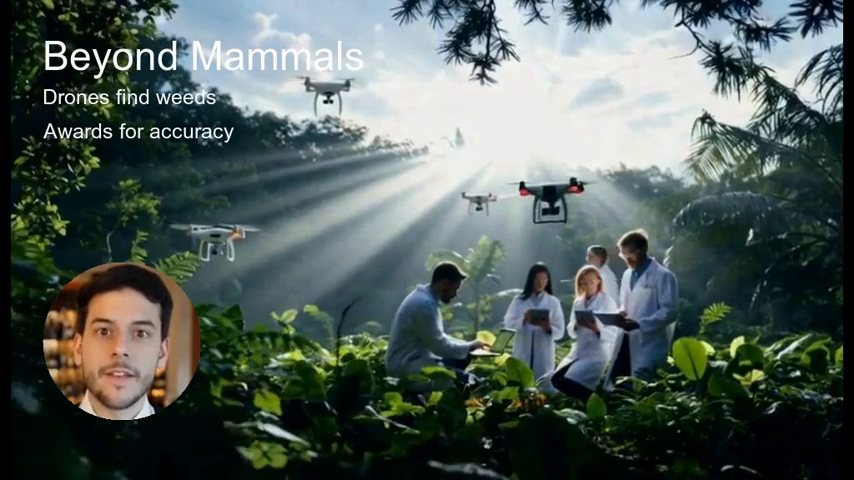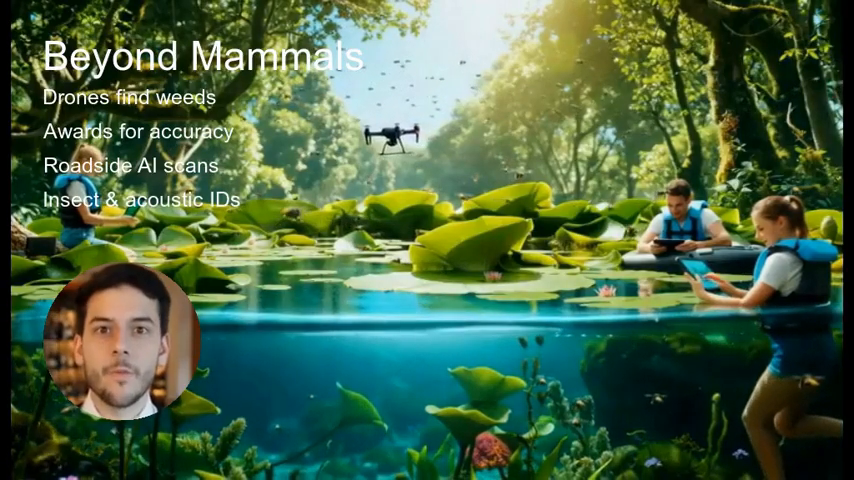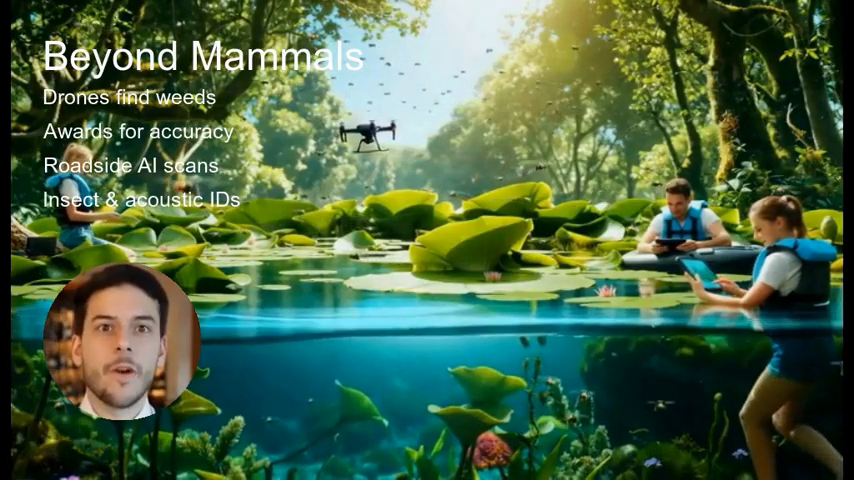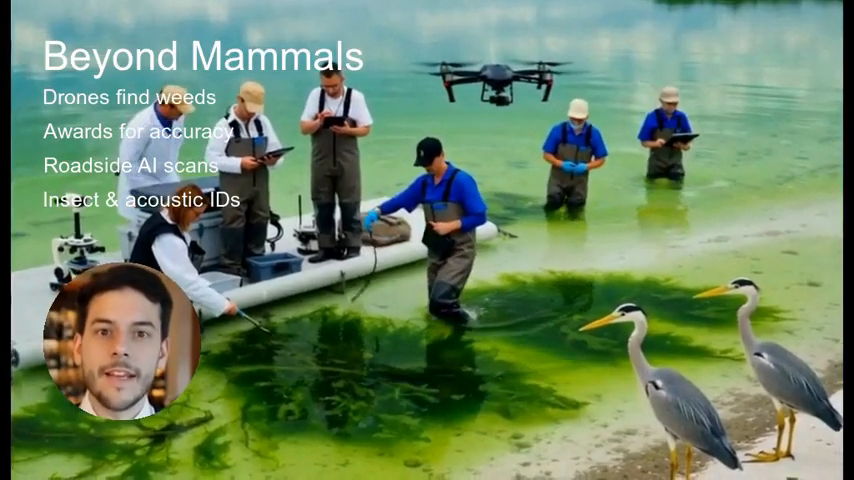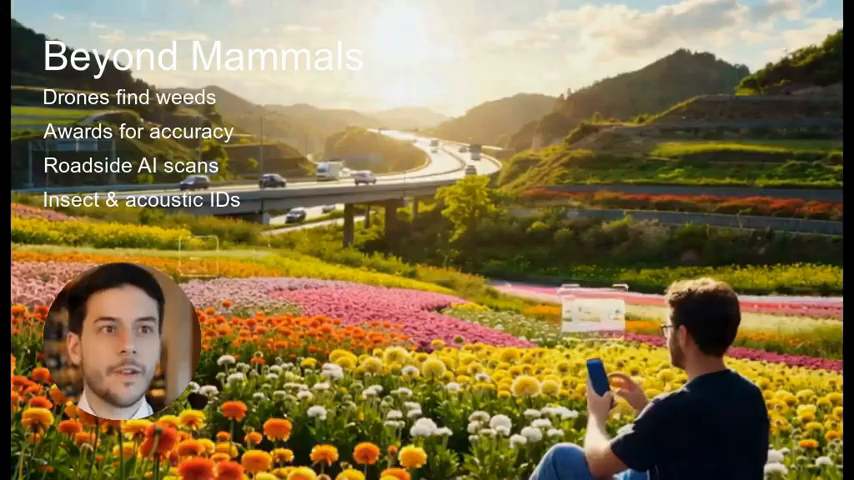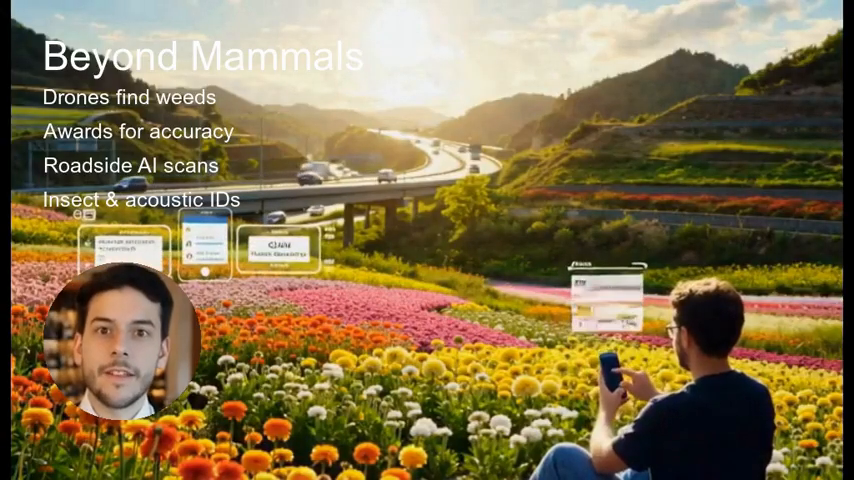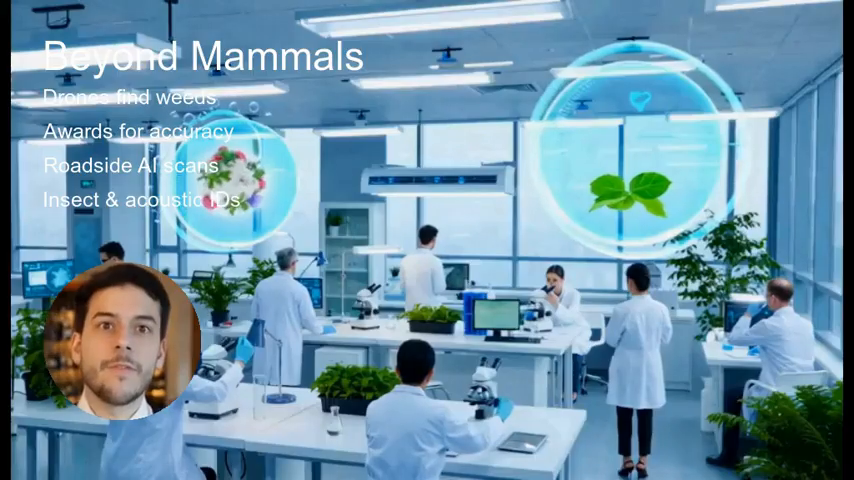AI isn't just hunting mammals. Canadian scientists use drones and machine learning to spot floating rosettes of European water chestnut. The project won a National Innovation Award and now adapts its model to track invasive water soldier and other aquatic plants. Meanwhile, in Europe, the Mambo program uses AI from a plant ID app to scan roadside photos for alien weeds.